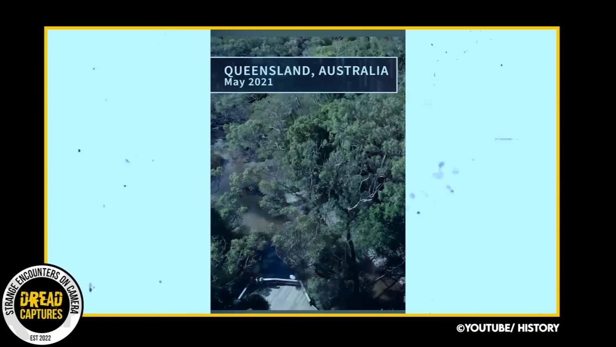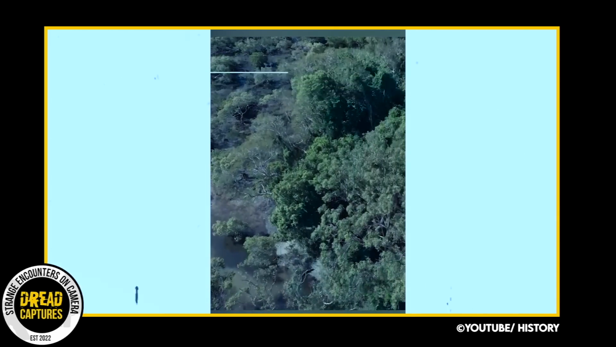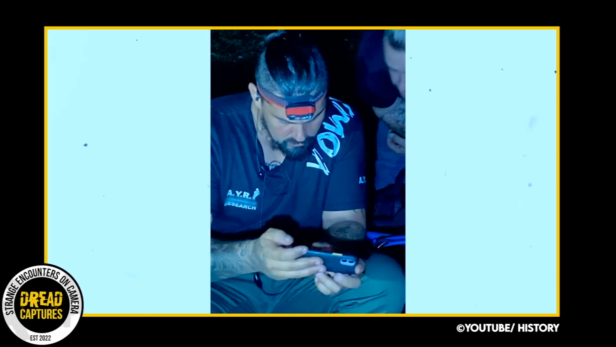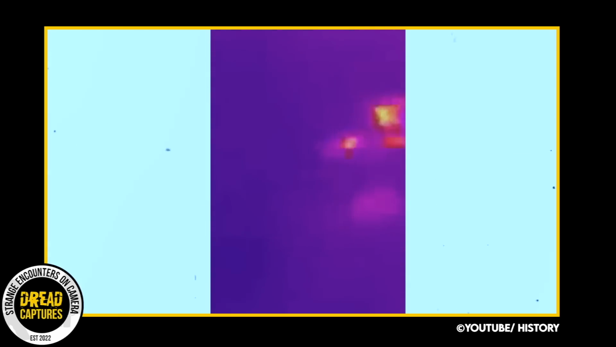In May of 2021, Yowie researcher Dean Harrison and his team from Australia are testing out infrared cameras at Springbrook National Park. Later that night, they capture this mysterious footage.